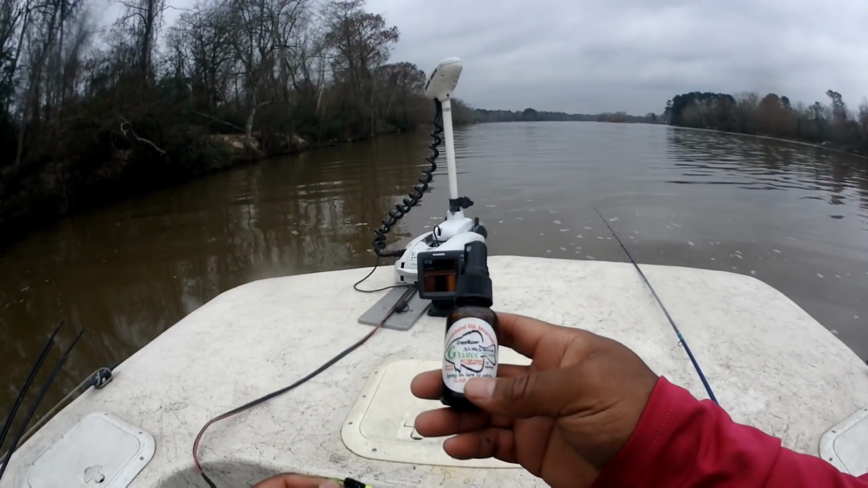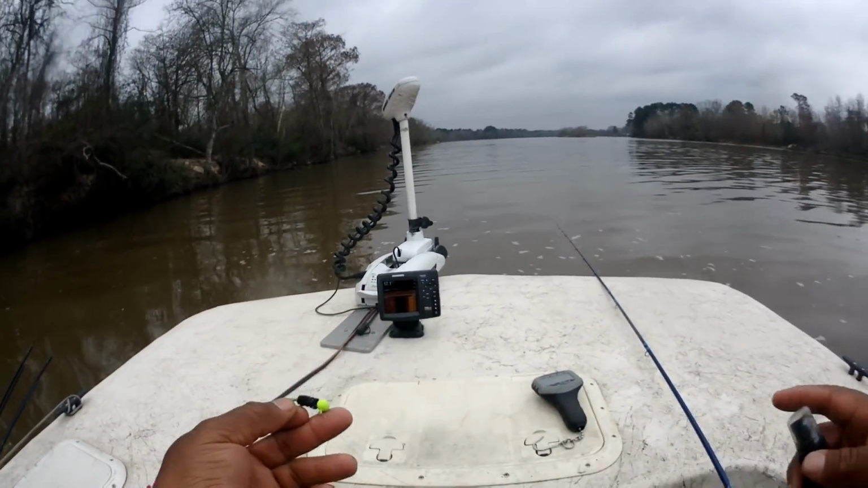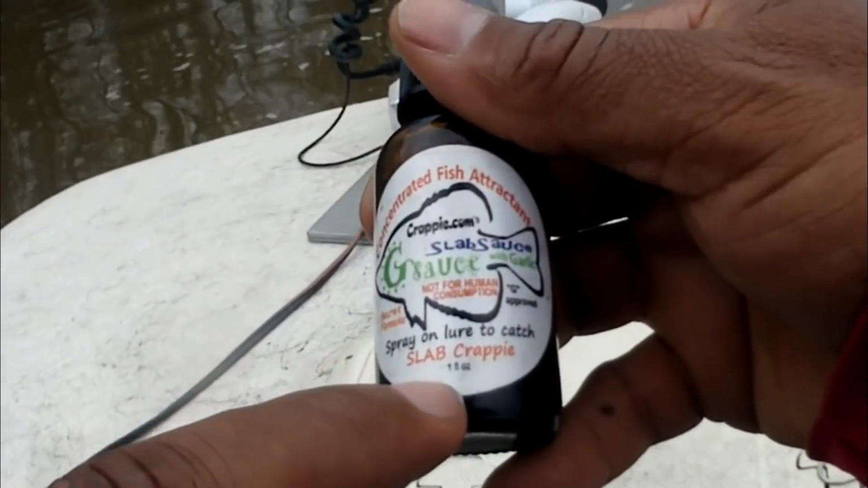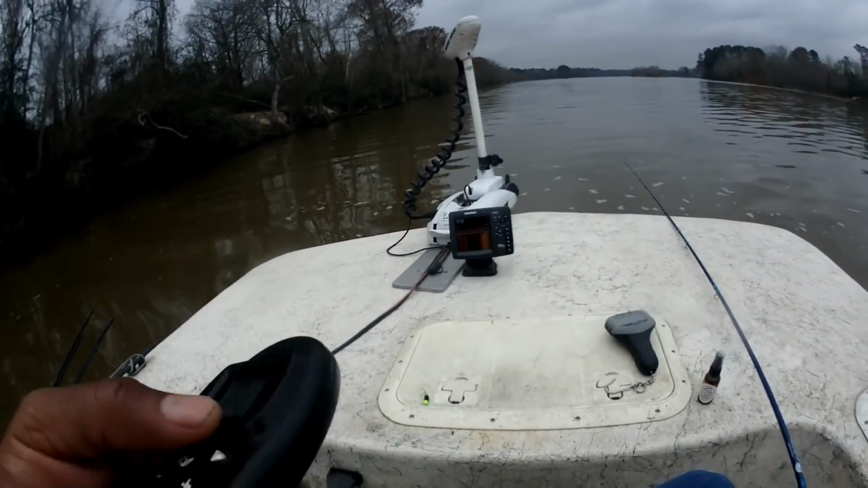I'm gonna spray a little bit of this GSauce on my jig. Smells like garlic. Crappie.com. That bottle says slab crappie. That's what I'm after, y'all. Let's see if we can't get on some fish. Let's make this thing happen.